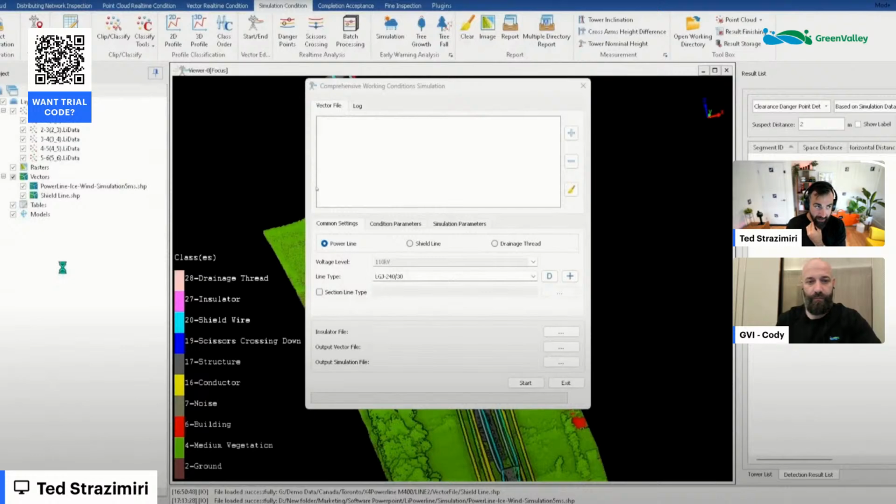Sweet. Next one I pulled up is the wind simulation. All right, now we're getting into those simulations with the vectors and then sort of the what-could-happen scenario. So the first screen you see when you click on that, it's going to be under the simulation condition ribbon menu here, and then you see here we've marked the towers, we've clipped and classified, and done the vectorization, and then we're looking at the simulation, which is right here in early warning analysis. We have the weather simulation that's like ice and wind and heat, and then we have tree growth and tree fall that you mentioned. Is there another one here we're not seeing directly that's maybe buried a little bit?